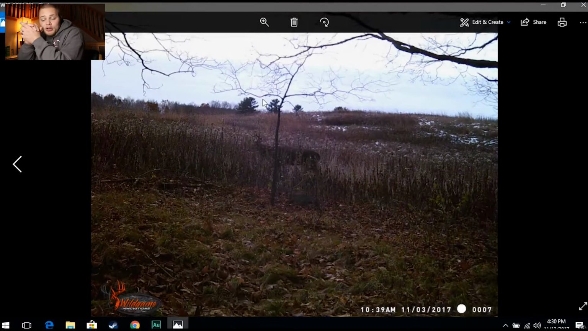So my camera was up for 10 days. Well, no, 14 days. It got shut off like day 4 or 5. There's a picture a day. Just a doe here, a doe there, little buck.